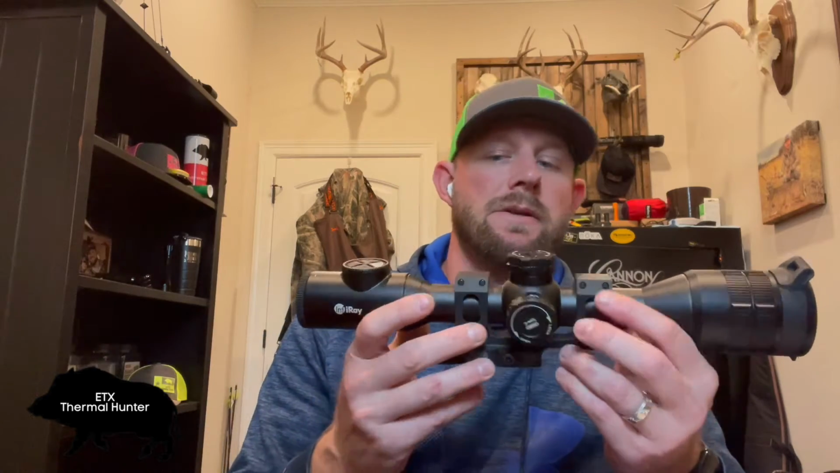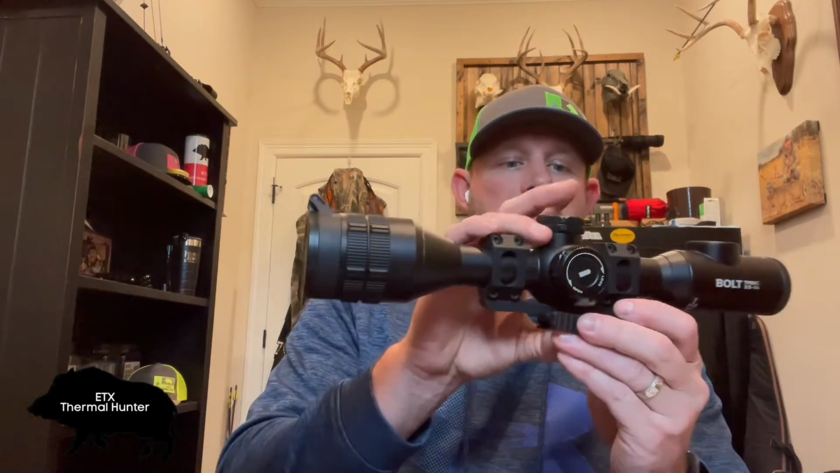It's a 30 millimeter tube, so you can put any 30 millimeter scope rings on this scope. It comes with included 30 millimeter rings, so you'll get those as well. I'm currently running the American Defense QD Recon mount. I run these on all my scopes. I take them off and put them back on different guns quite a bit, so having the ability to take it off, put it back on, and still hold zero is what I like about the American Defense. Let's see what else it's got. So that's the walk around.